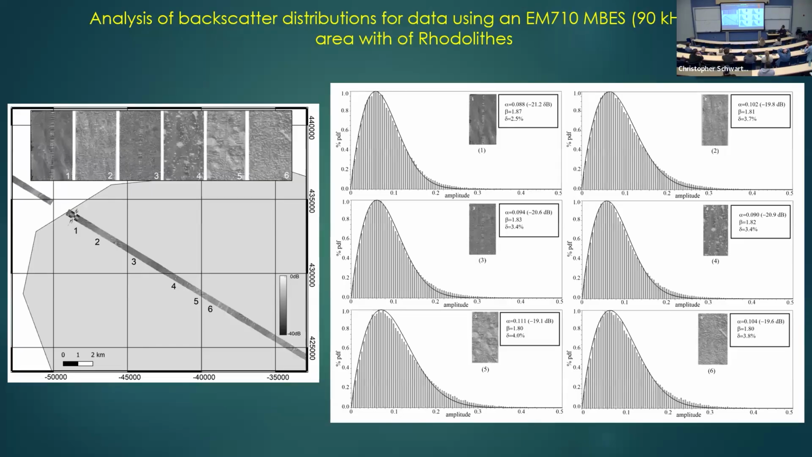This is a technique that I use at the same place. You have the histogram of measurements there, and you compare to a fitted distribution. And actually, you see that in some places the distribution does not fit the data properly, and you associate that to the presence of the rhodoliths, which are high amplitude scatterers.